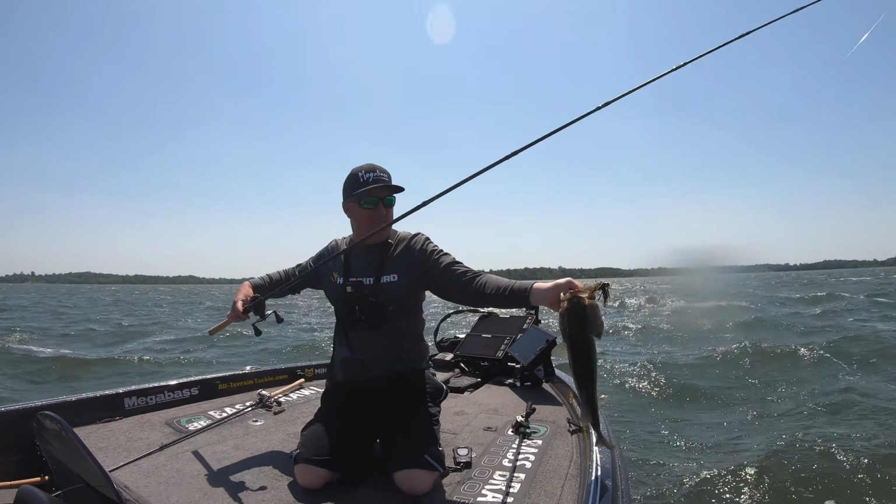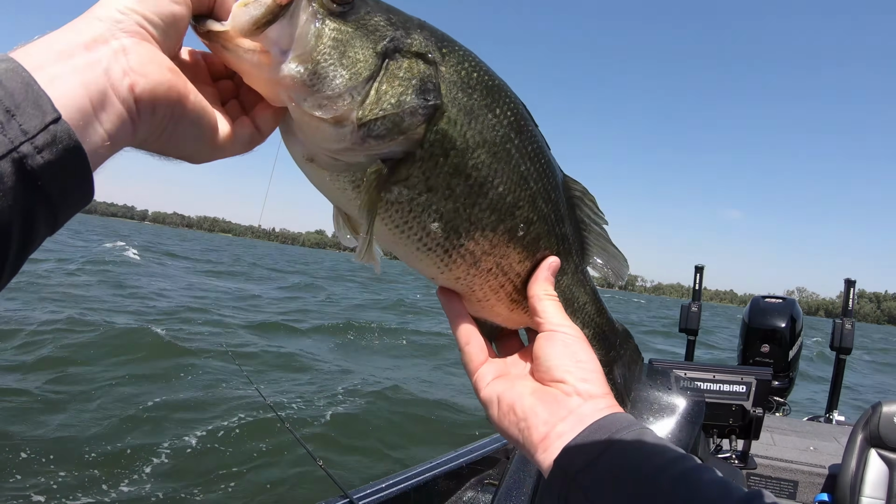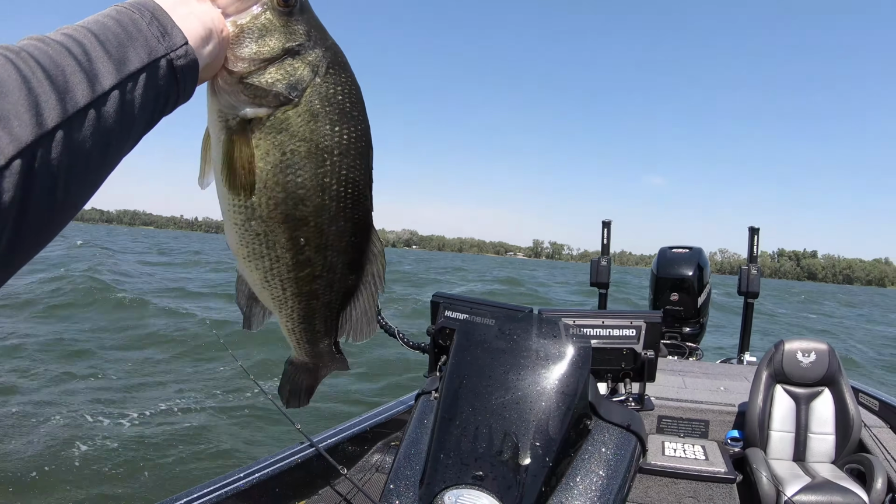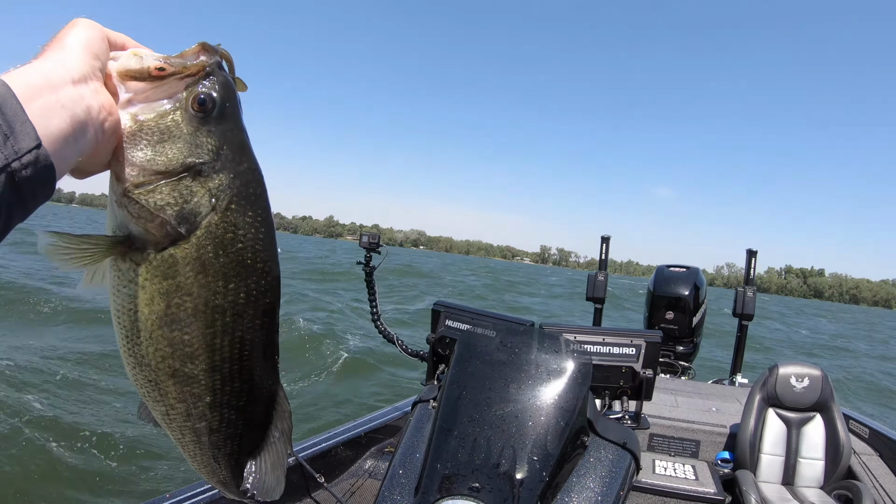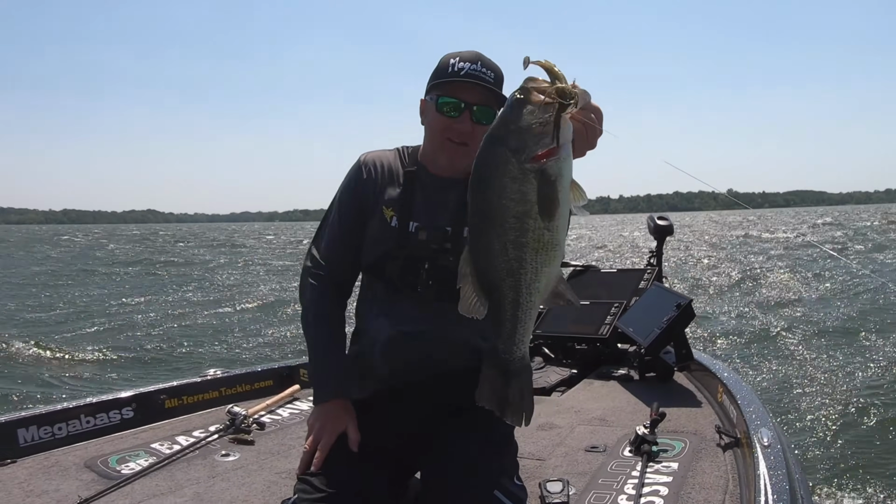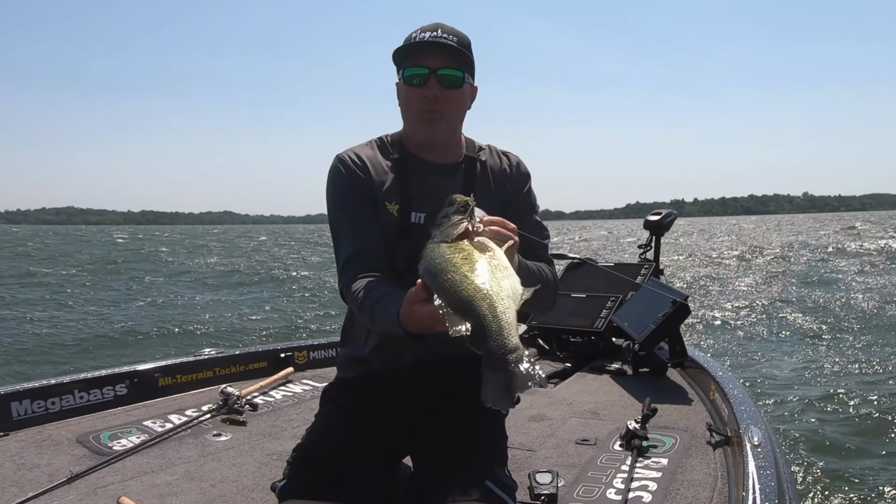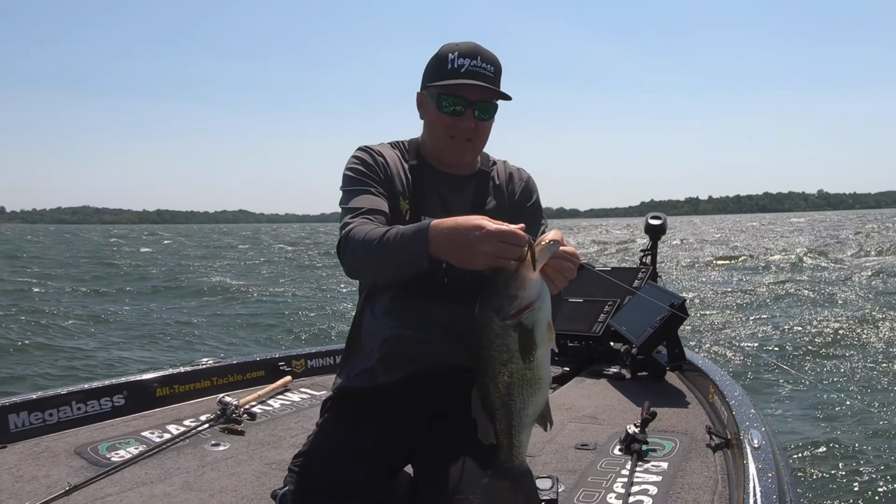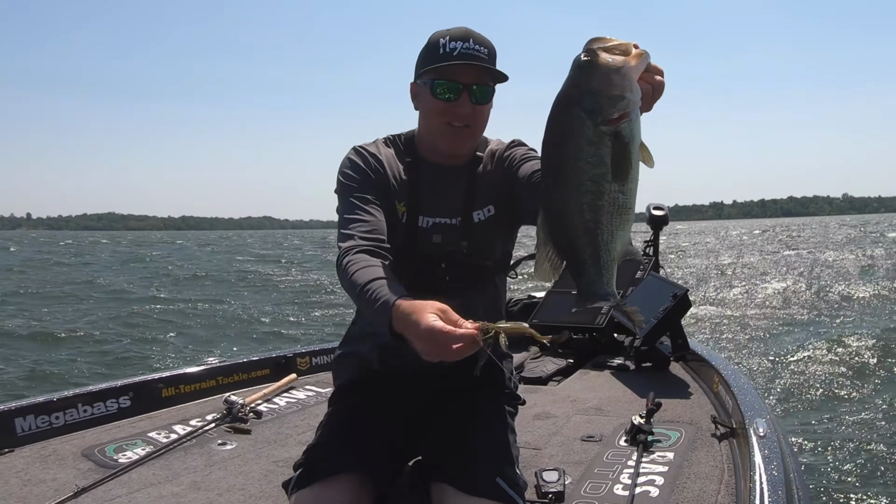Bucking the waves and pounding some big largemouth. Post-spawn blues are over. These fish are gathering up on offshore rocks and hard spots. Throw big jigs, big Spark Shads, big baits, and catch big fish.